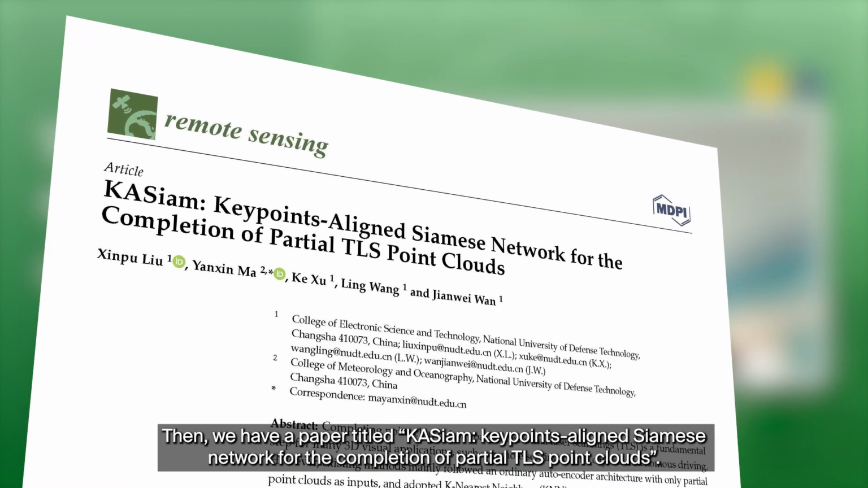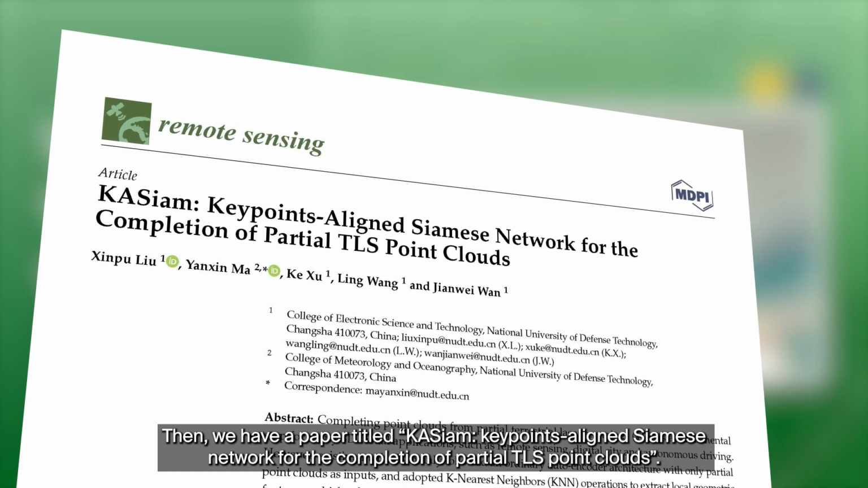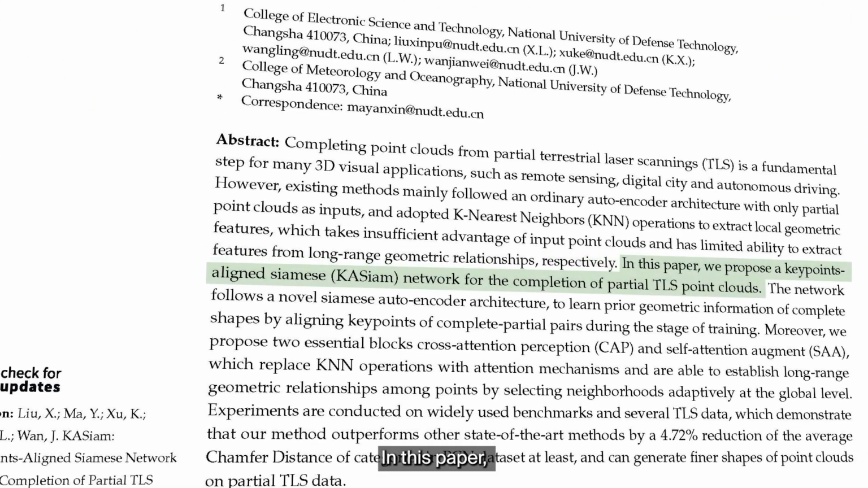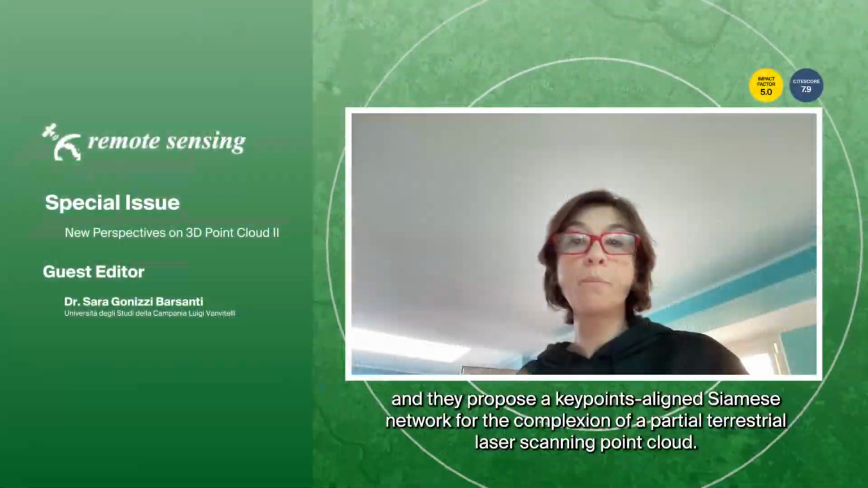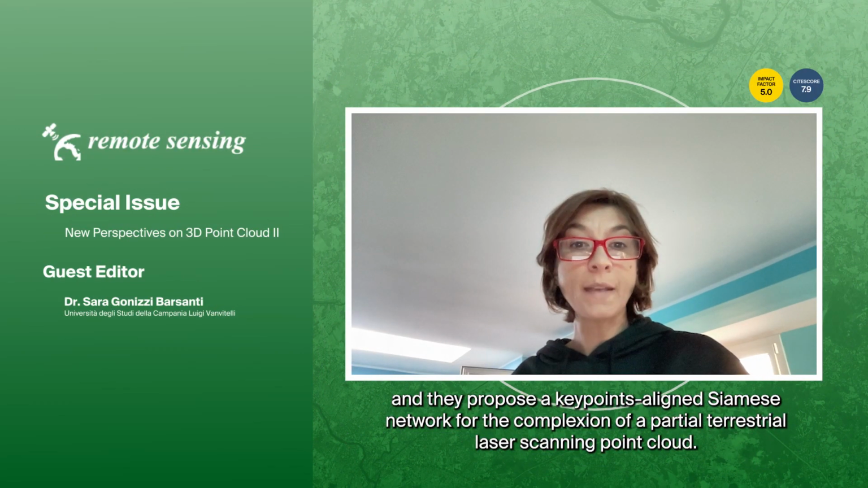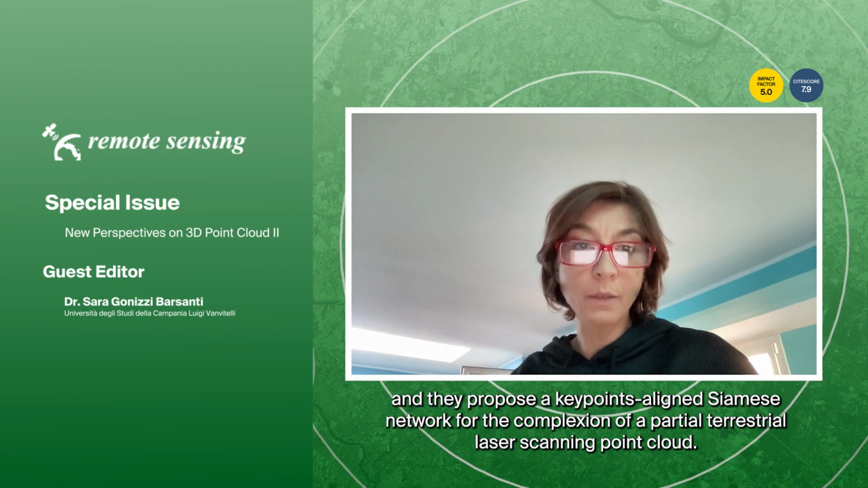Then we have KAC-Net, Key Points Aligned Siamese Network, for the Completion of Partial TLS Point Clouds. In this paper, the authors used, as we know from the title, TLS point clouds, and they propose a key points aligned Siamese network for the completion of partial terrestrial laser scanning point clouds.